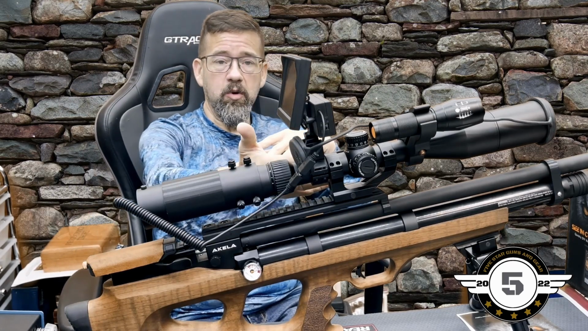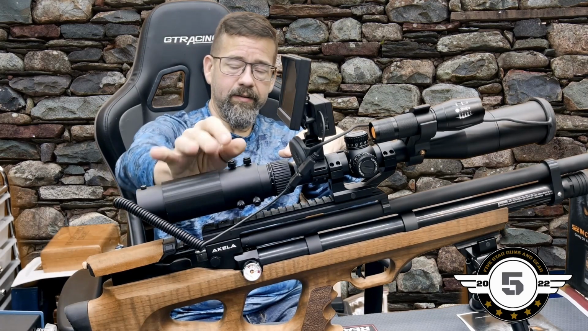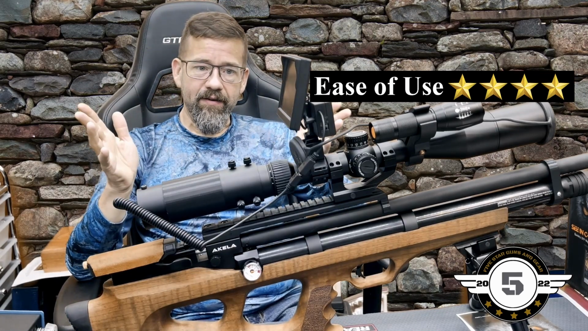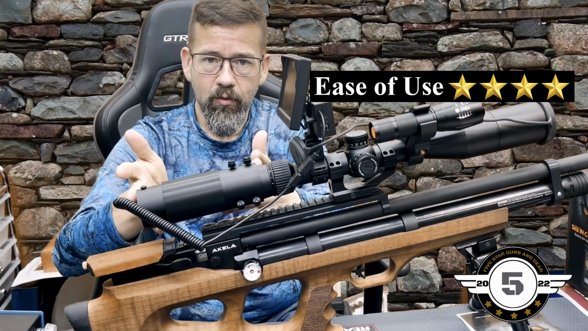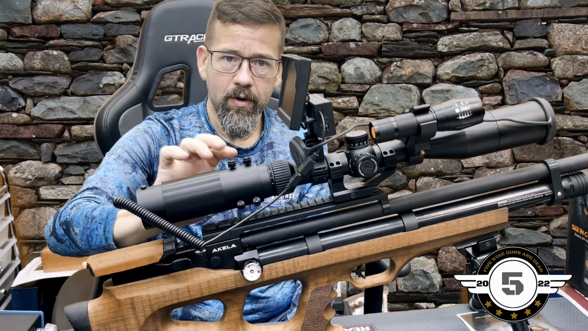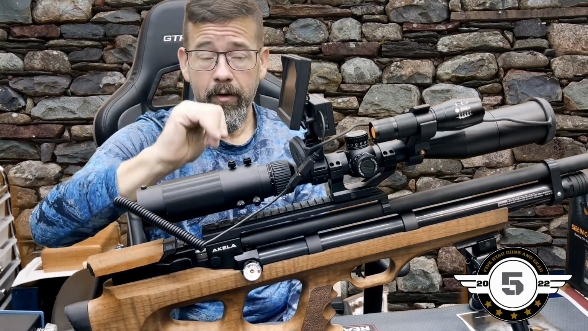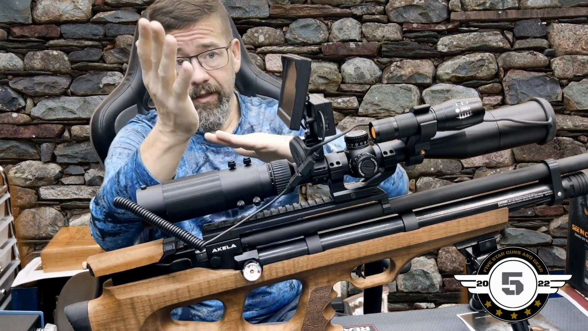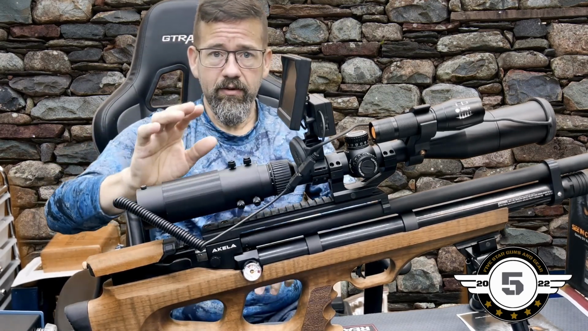The mount, if you can mount scope rings, you can mount this. It's really simple. Now, getting this adjusted, it's going to take a little bit. So ease of use, let's go 4 stars. I'm not going to give it a 5-star because it does take a little finagling to get the right mount. Make sure you have the right mount for your scope, and then once you get it mounted, you need to make sure you have everything adjusted right. And once you have everything lined up where your crosshairs are parallel and everything's horizontal and vertical on your screen and centered, it takes a little bit of adjustment and tweaking to get everything set.